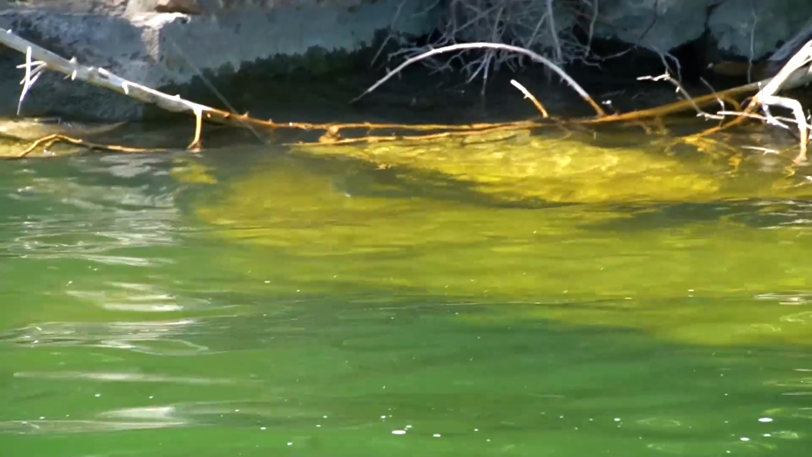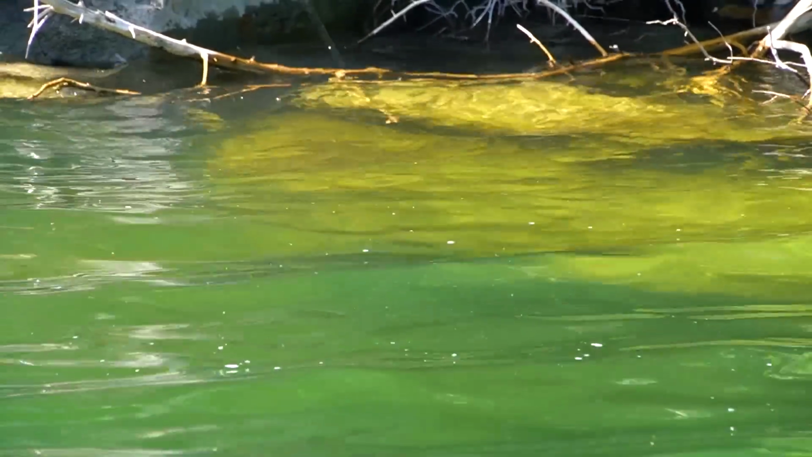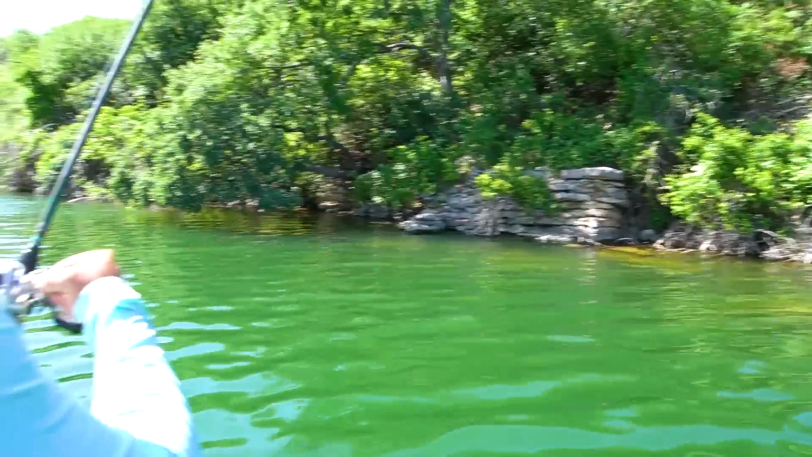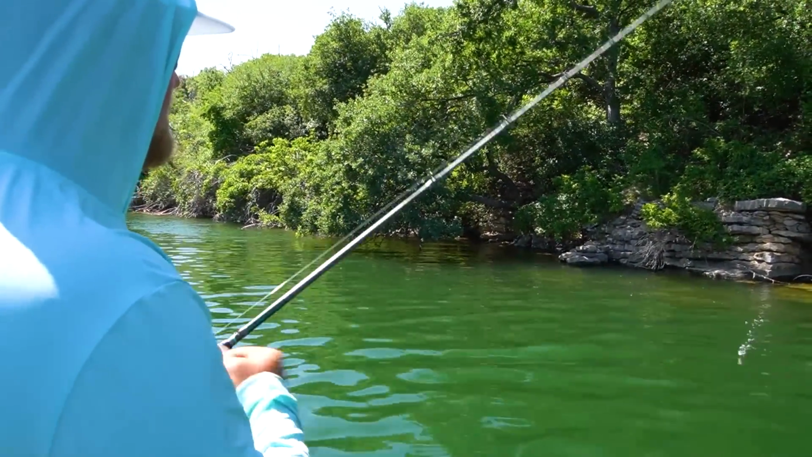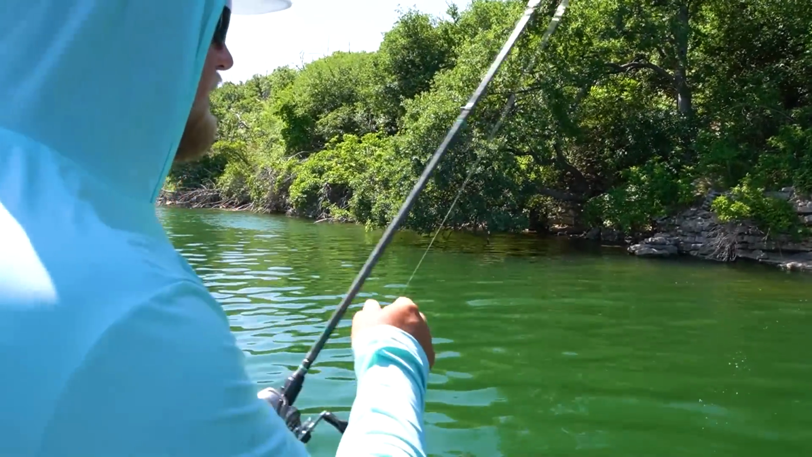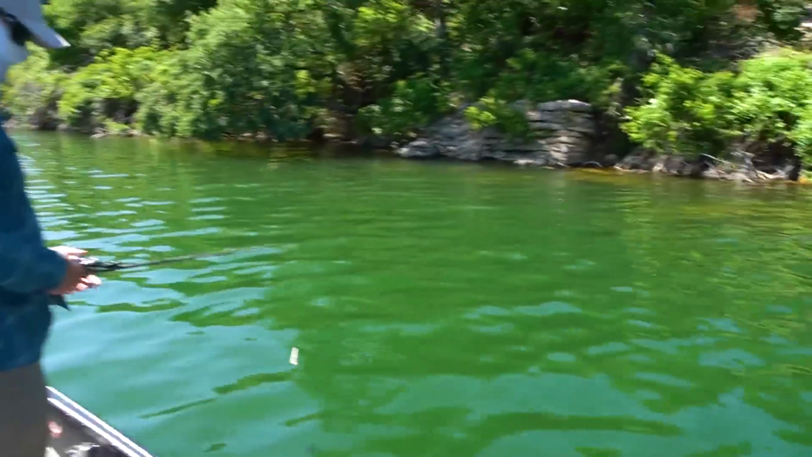So Carson here just nailed that cast. He's got it. He picked it up. See my bait come back all the way? Wow, he grabbed it immediately and ran it off the bed. Well, that's a good sign. He wasn't scared of it. All right, it's your turn. See if you can get it past it.